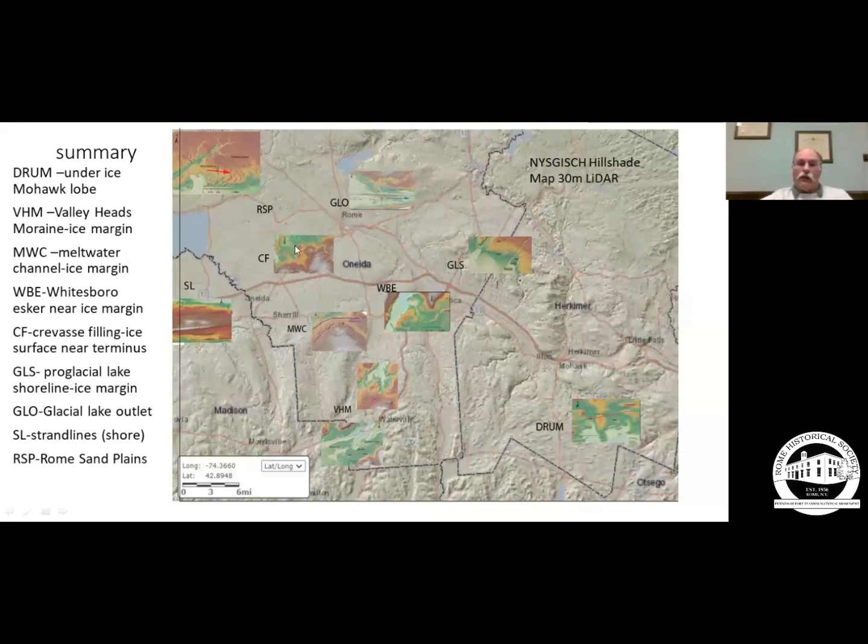And then the area over here where the crevasse fillings were, where the ice still was coming in on the Rome lobe. And then as the ice retreated farther and broke through on the Mohawk River channel, we have the outlet at Rome at about 370 feet. And then the shoreline, the strand lines as the lake drained out through that channel. And then lastly, the wind blowing the sand dunes into the Rome sand plains, and a couple of really nice dead ice features up here also.